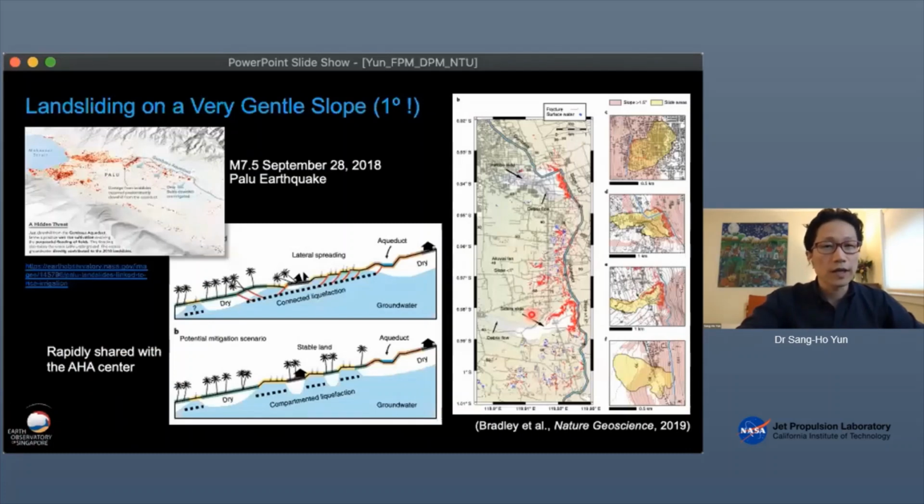Fast forward, and in 2018, 2 years ago, there was a Palu earthquake, a magnitude 7.5 earthquake that caused massive landsliding, lateral spreading and liquefaction. We produced this damage proxy map. And then, interestingly, we saw some pattern in the DPM, damage proxy map.